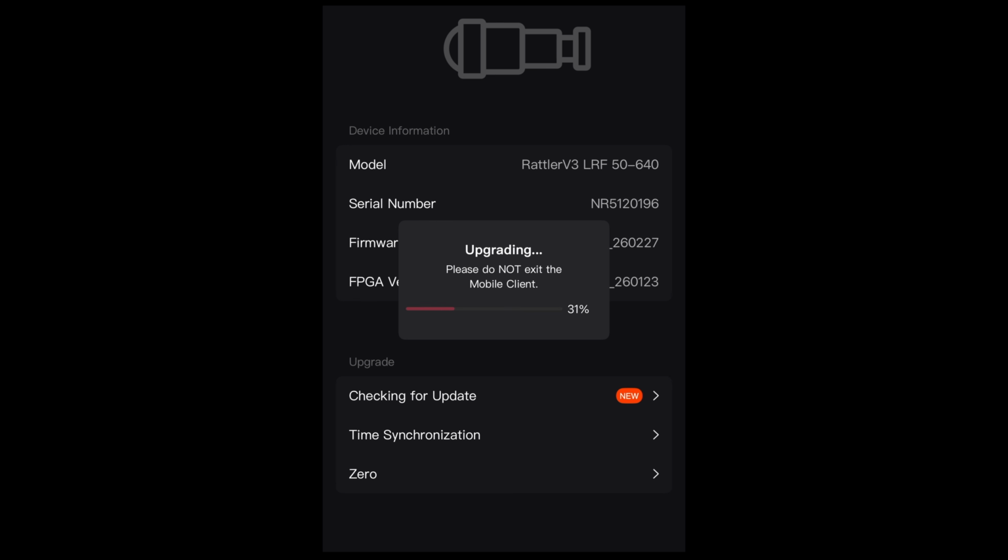It is way easier than plugging the device into your computer and doing it that way. You can also sync the time and date and a bunch more. The app is actually really cool, so I highly recommend that you download and connect before going out so you can use it while you're shooting.